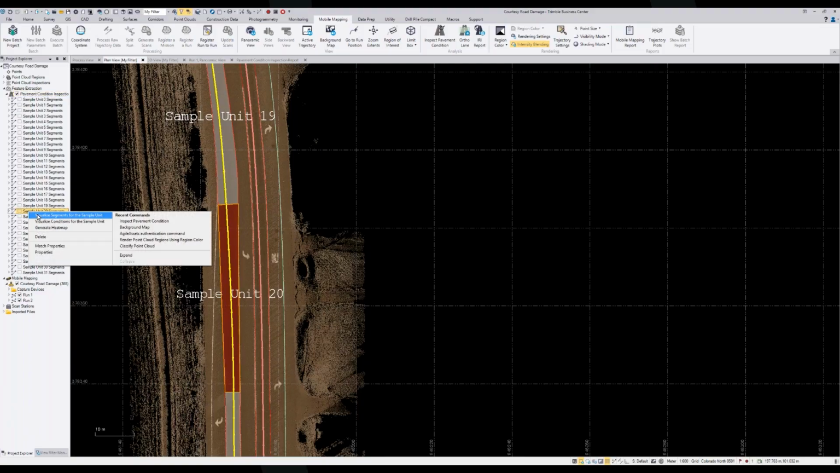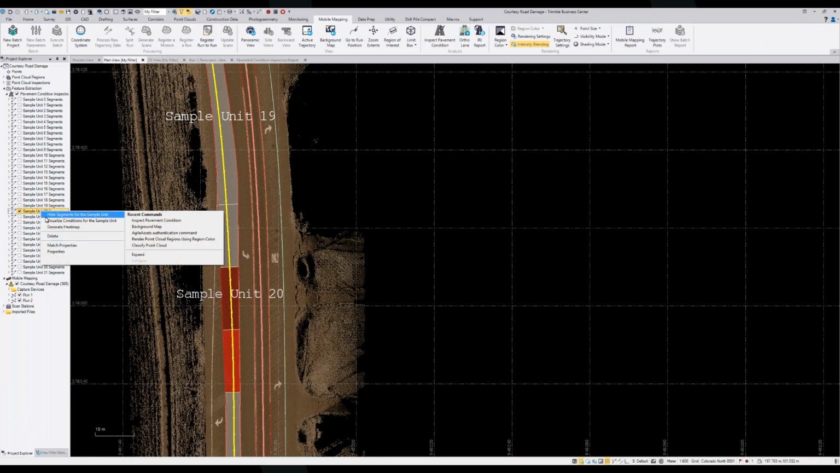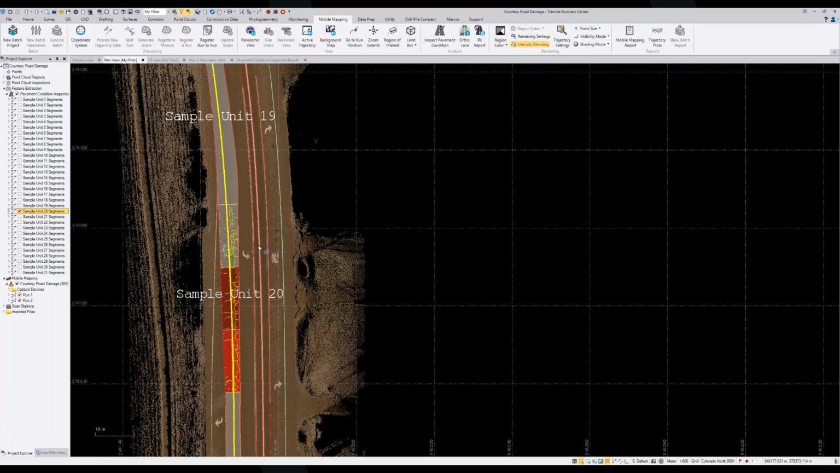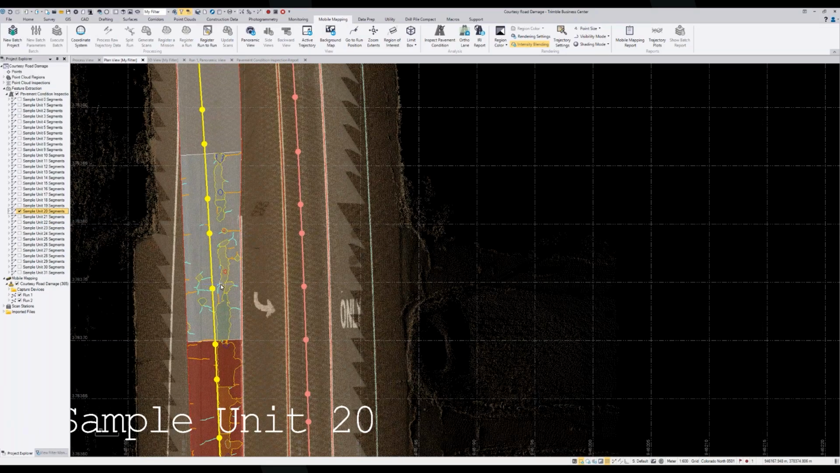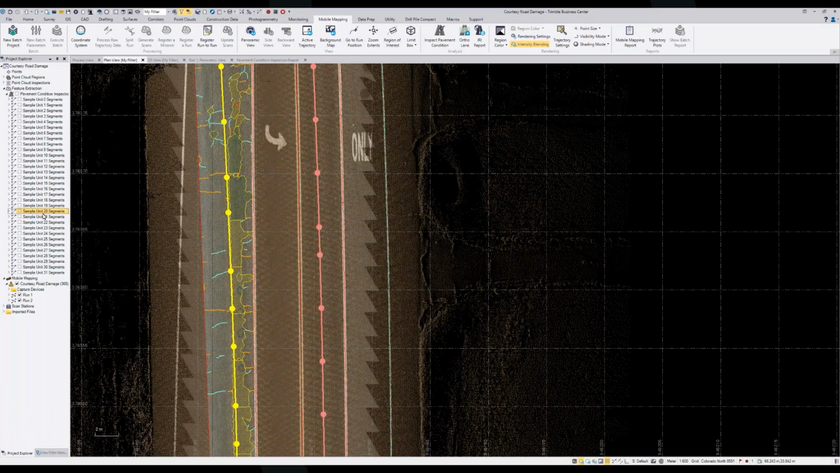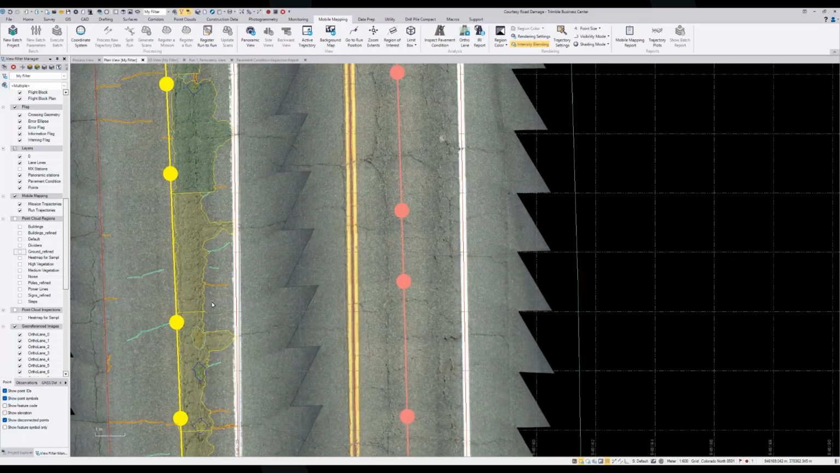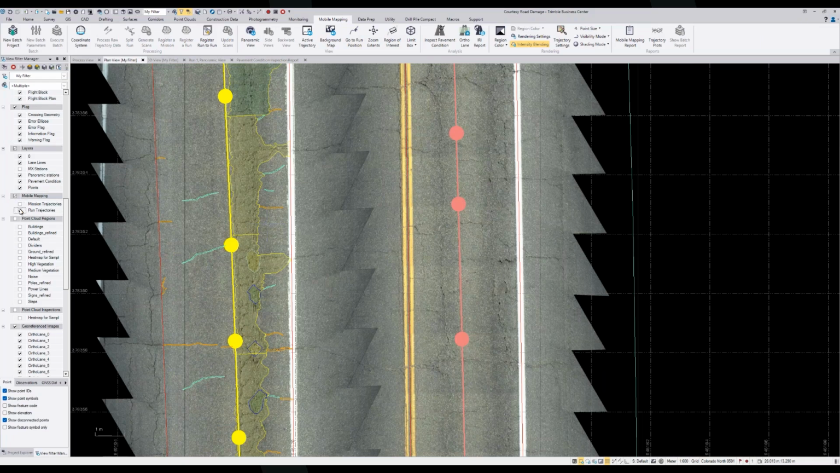If I right click on sample unit 20, I can visualize the segments. The segments are those subset sizes of the overall sample unit. I can also click visualize conditions for sample unit and see all the actual defects found for this sample unit. I'm going to leave those conditions turned on, turn the segments back off, and really just focus on the defects that are being traced out. Then let's go into View Filter Manager and remove the point cloud and take a look at things just on top of the ortho lanes.